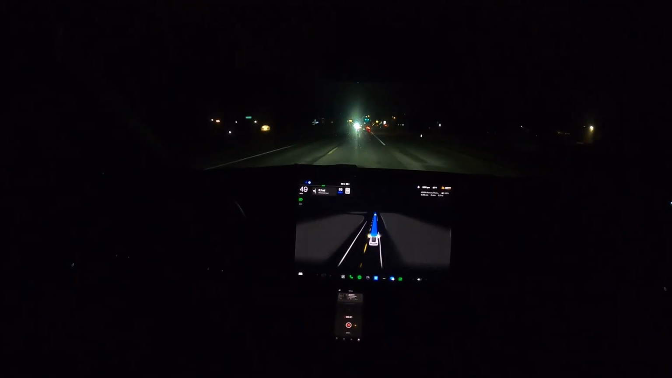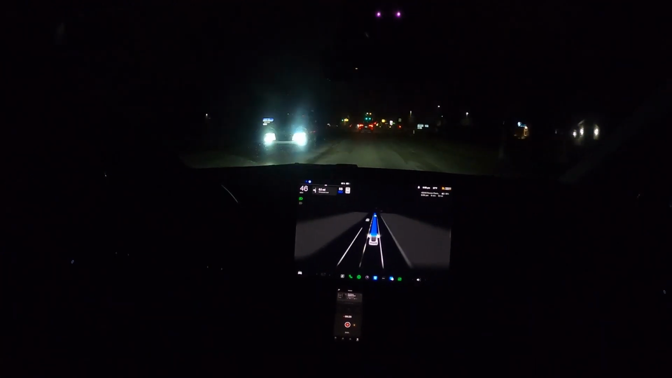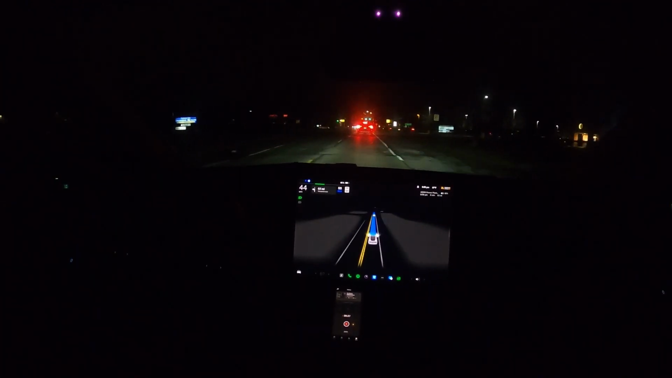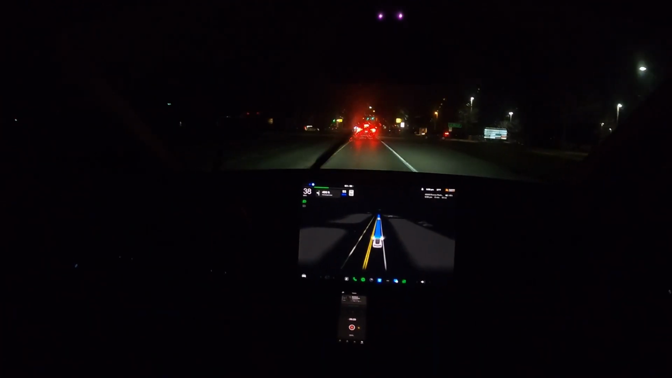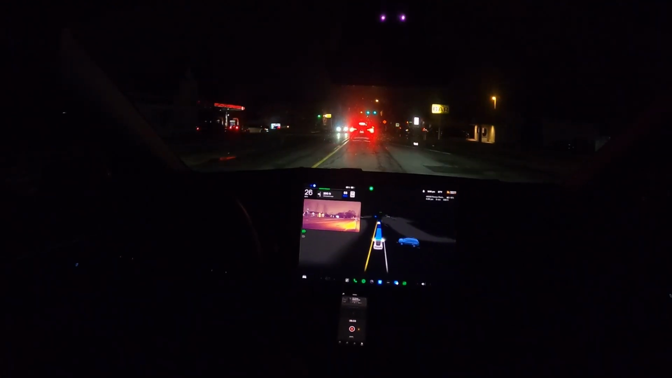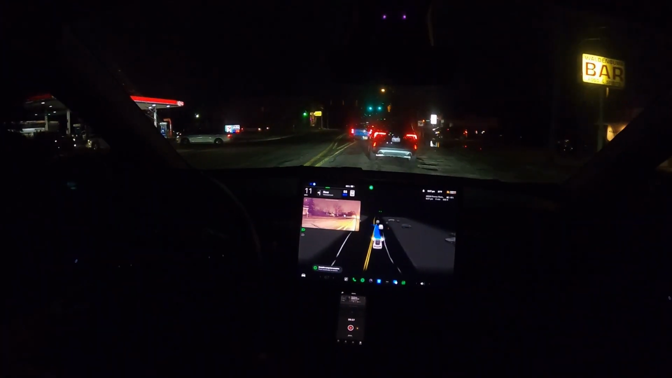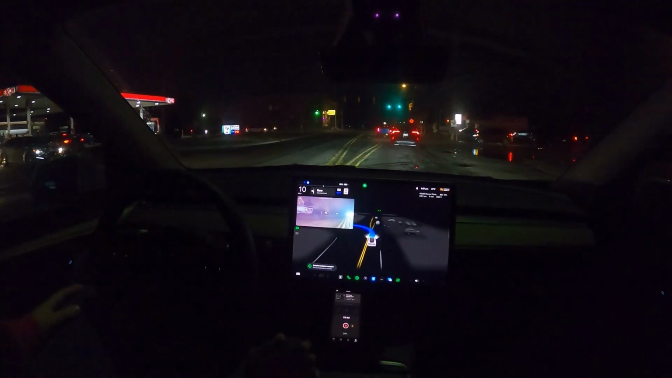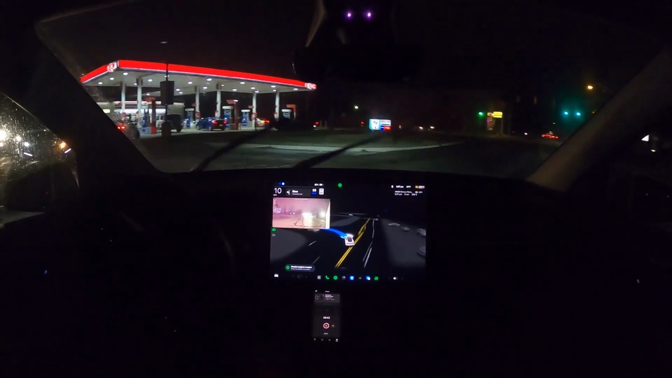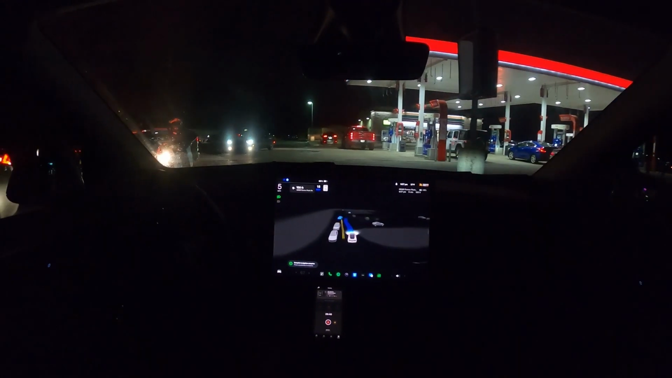So let's see. So it's going to turn into this gas station. It's actually not supposed to turn into here because it's double lines, but people do it anyway, and the car seems to want to do it as well. So let's see what it's going to do. I'm going to have to push it through here. Yeah, a lot of these young guys like to hang around here. Not saying I'm old, but okay. Lots of people here. Some pedestrian interaction.